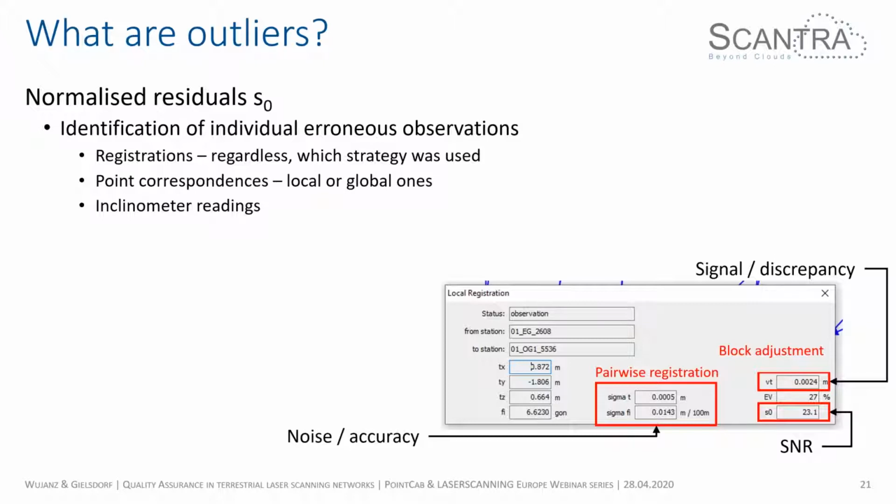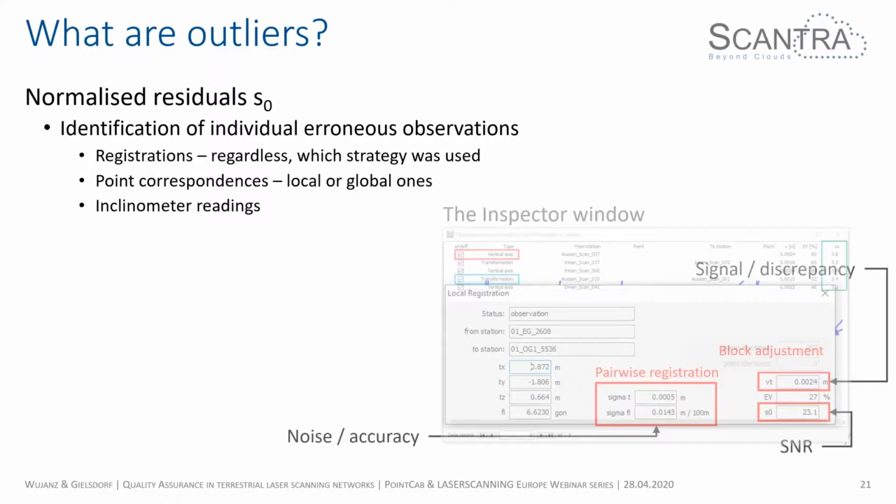Of course, with 2.4 millimeters, you could probably argue that's not too harsh, because it's probably within the noise range of the scanner. But again, if you have 10 times residuals of this size, you may end up with larger misclosures. So I personally would do something about it.